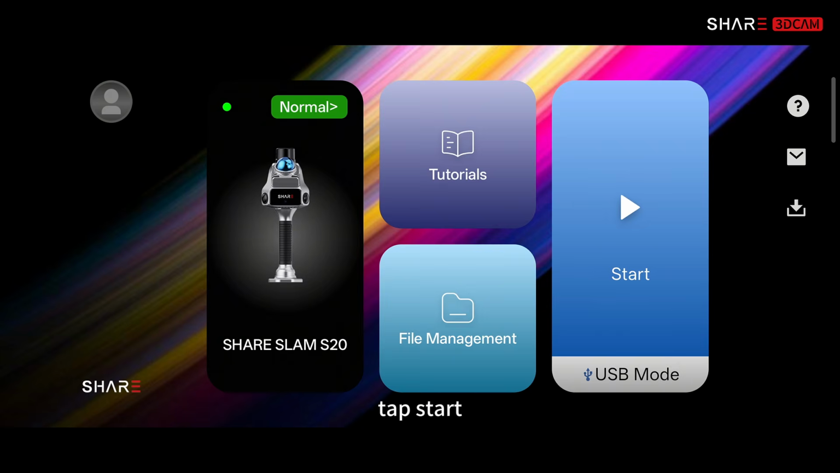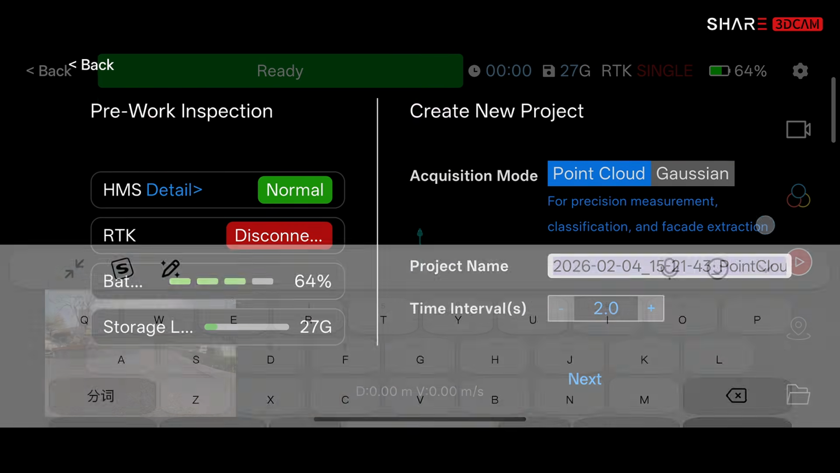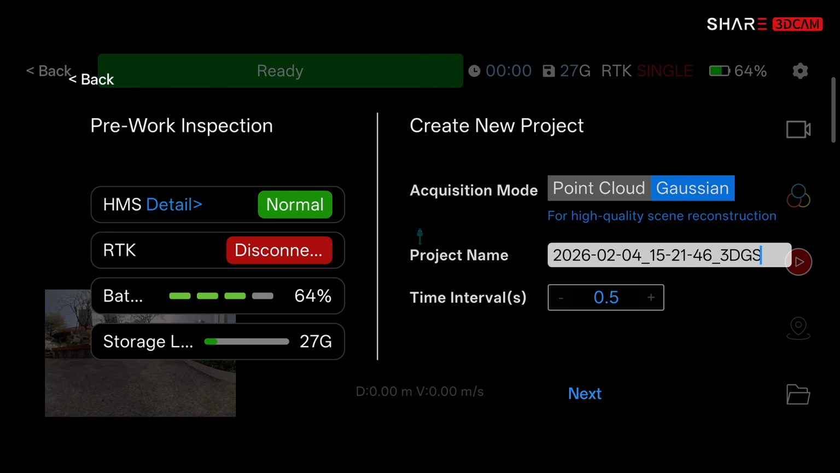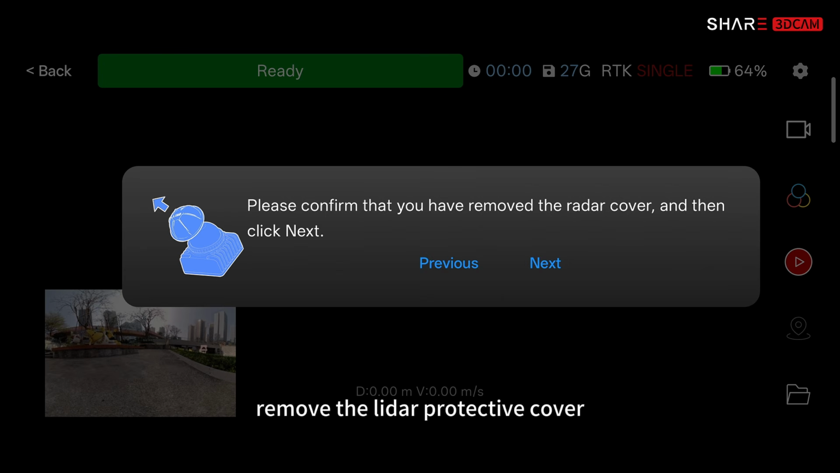Tap Start. Enter project name. Set the shooting interval. Standard mode: 2 seconds recommended. 3DGS mode: interval fixed. Remove the LiDAR protective cover.